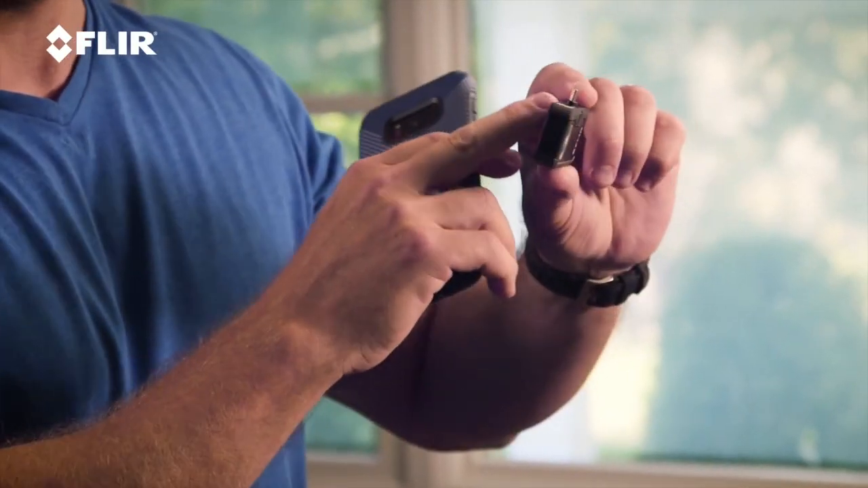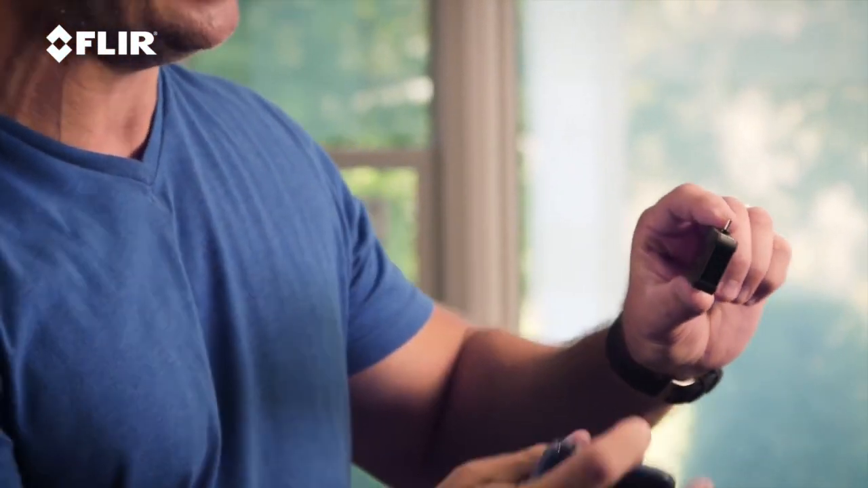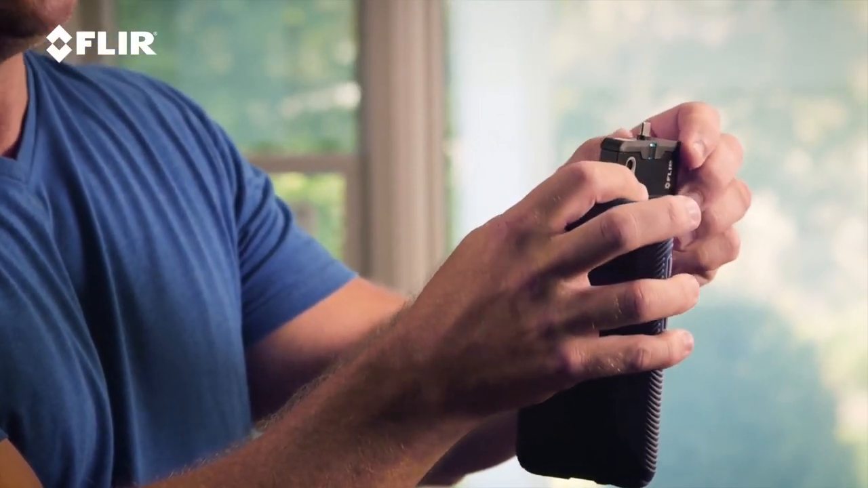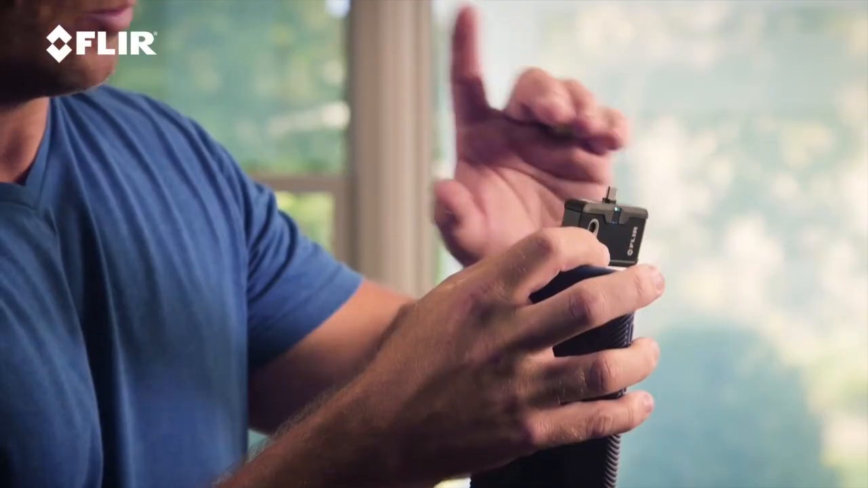Now this has the one fit connector, which I really loved. And what they did on this FLIR 1 Pro is they have a little dial on it. Now you can use that dial to actually raise and lower that connector, which is really smart, because a lot of times on your smartphone, you might have a case on it, which is thicker. So that dial allows you to actually work with the case without having to take the case off.